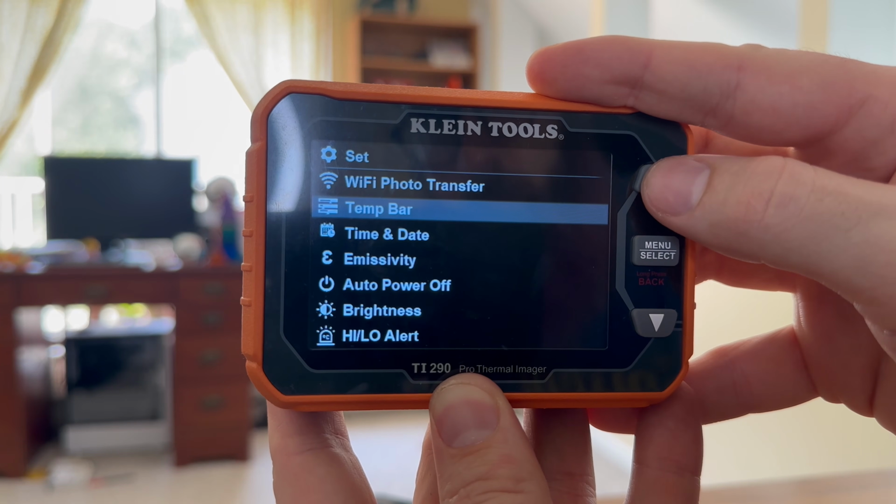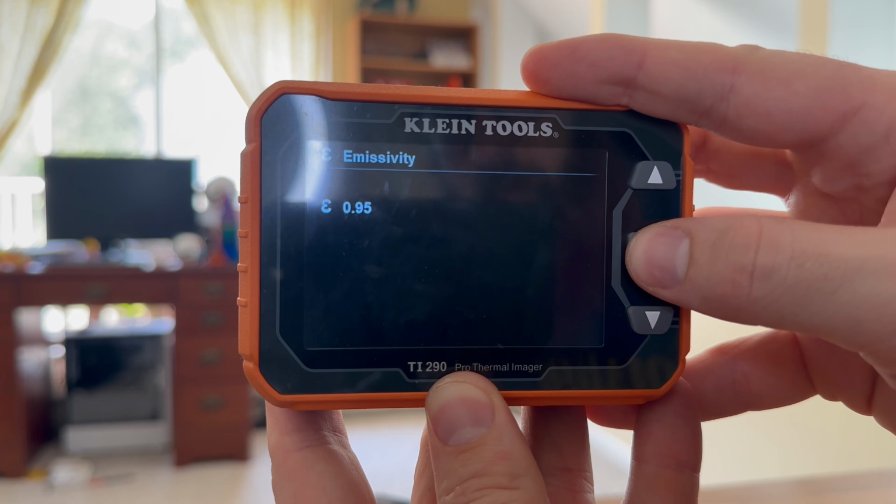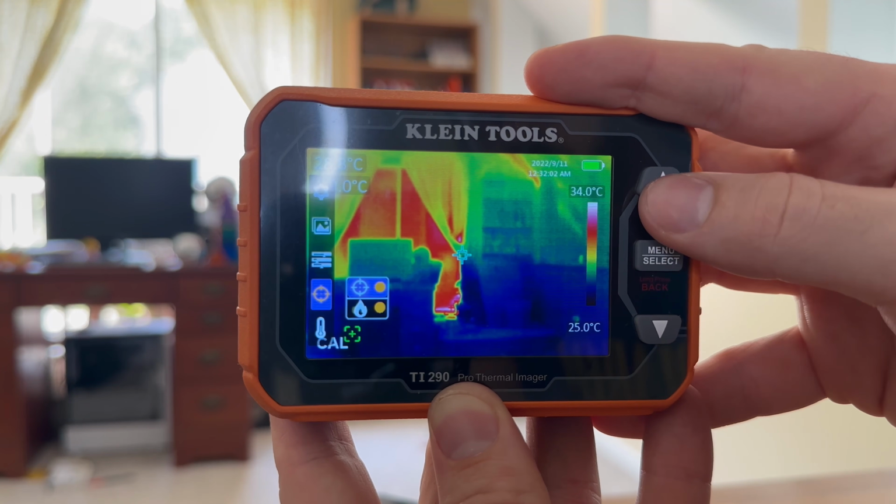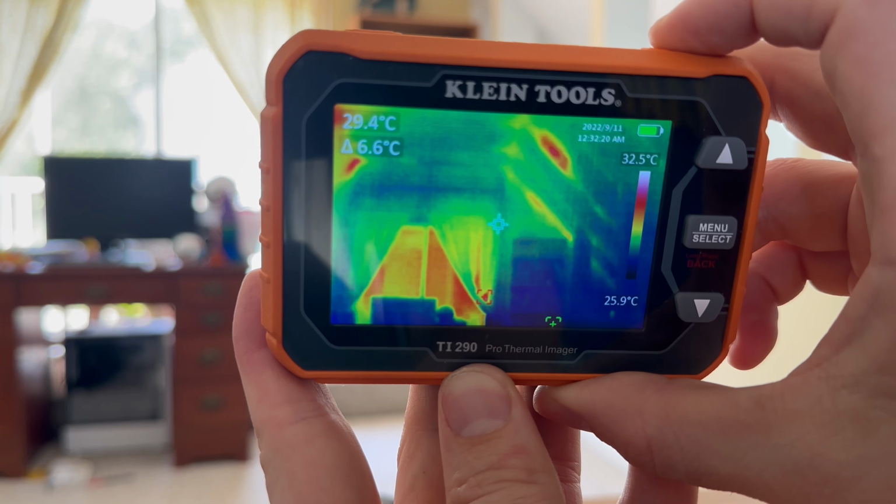There's no ability to dial in the high and the low temperature, only turn the temperature scale on and off. It's just stuck on automatic all the time. You can change the emissivity, but there's no setting for the background temp. And there's no ability to change the cursor to anything other than just the middle cursor. So you can't get the box, you can just turn the cursor on and off. But I mean, it's a nice little package, like it points and shoots, fine. It's just if you want to customize anything, you cannot. It's just not an option with the Klein.